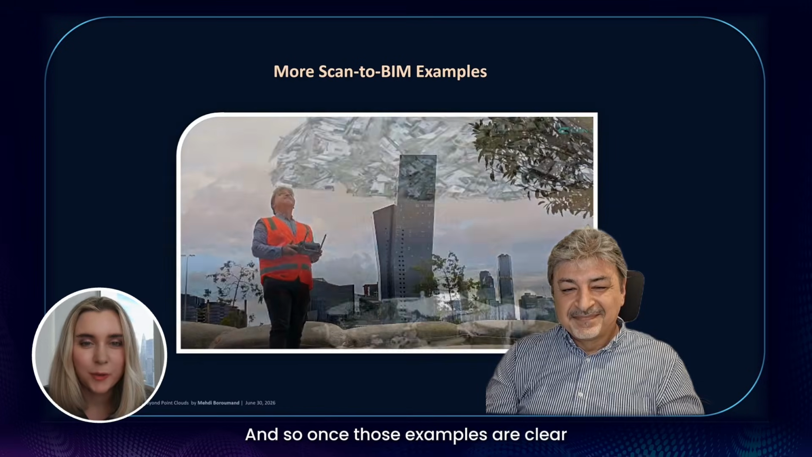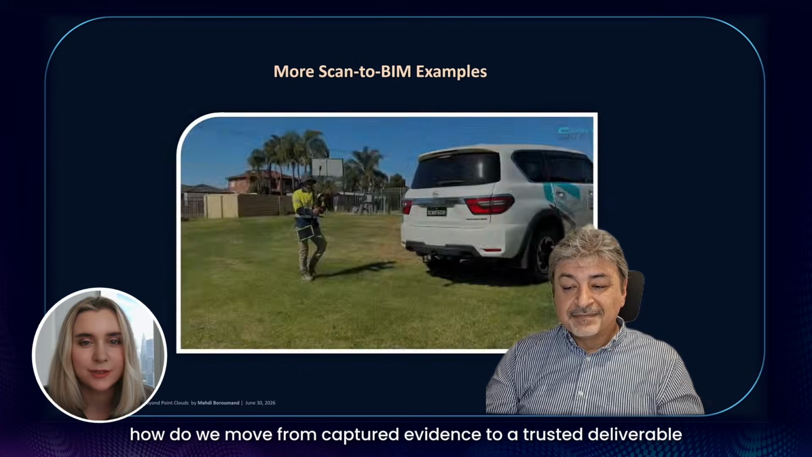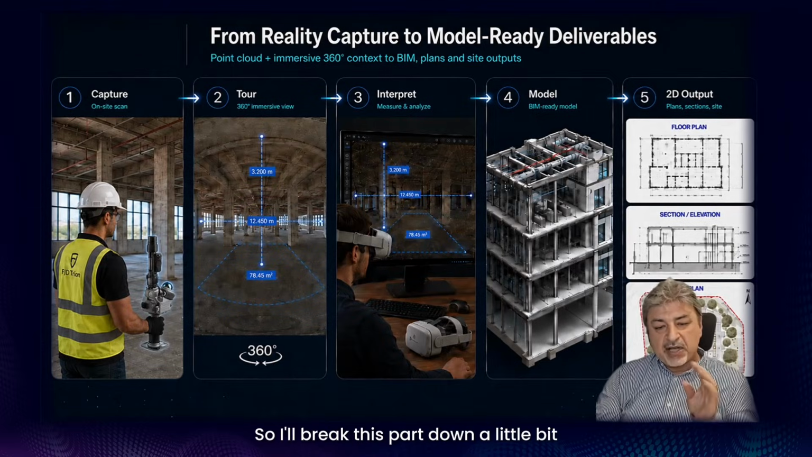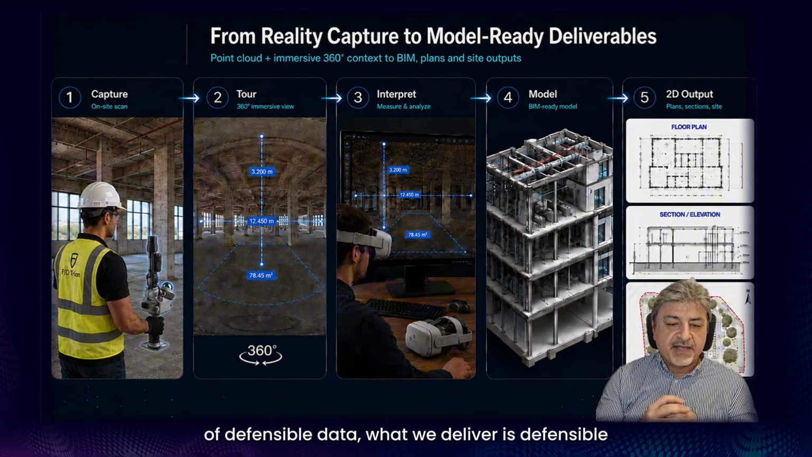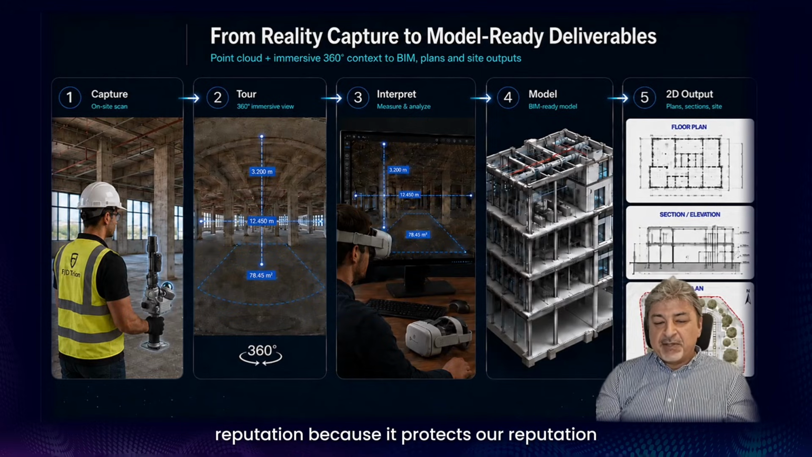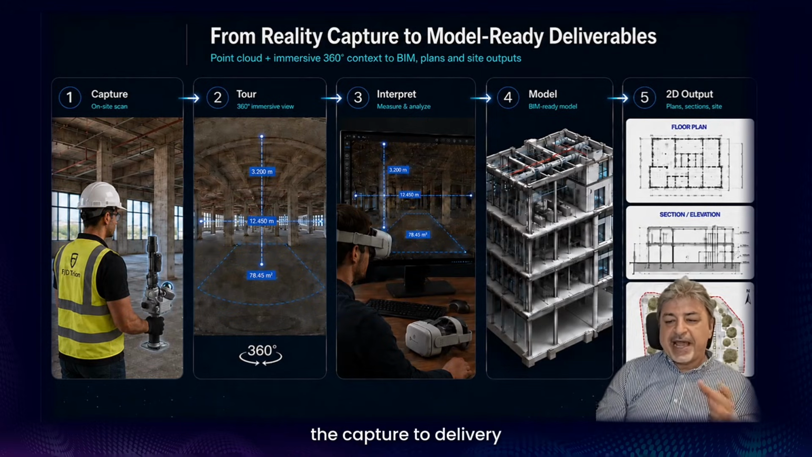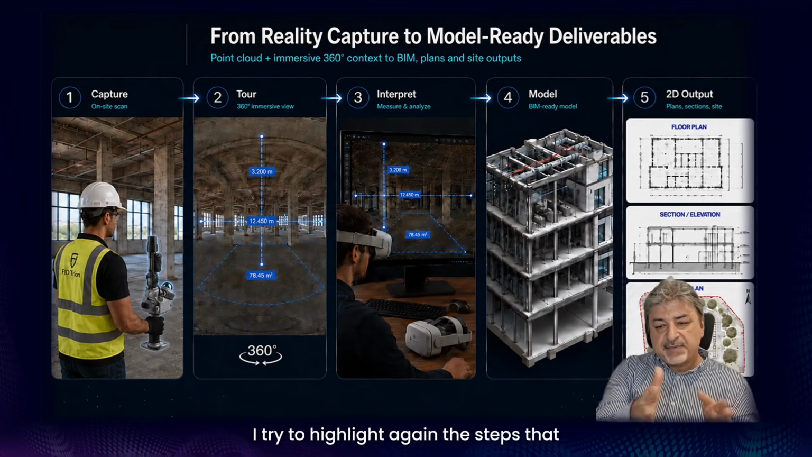And so once those examples are clear, how do we move from captured evidence to a trusted deliverable? So I'll break down this part a little bit: how we make sure that what we deliver is defensible, and it really protects and elevates our reputation, because we need this for our marketing purposes, right? So at this stage, the focus shifts from capture to delivery: evidence, interpretation, modeling, and validation. I try to highlight again the steps that we are doing.